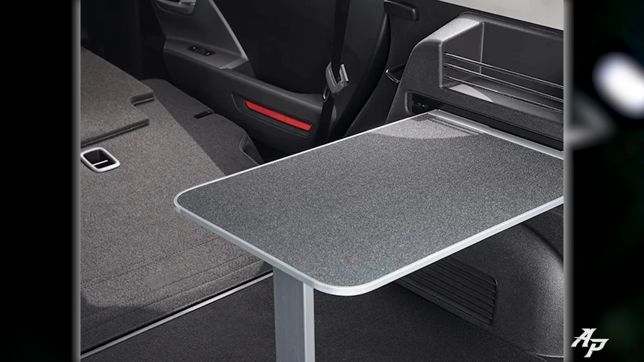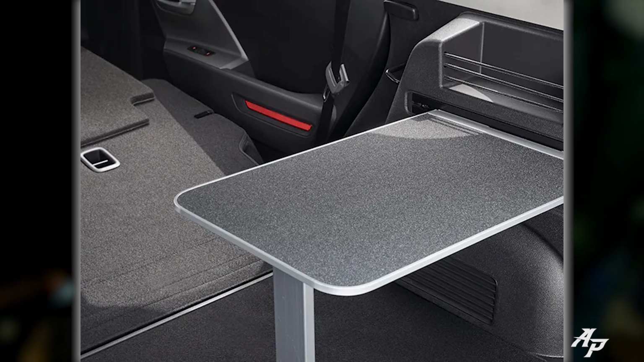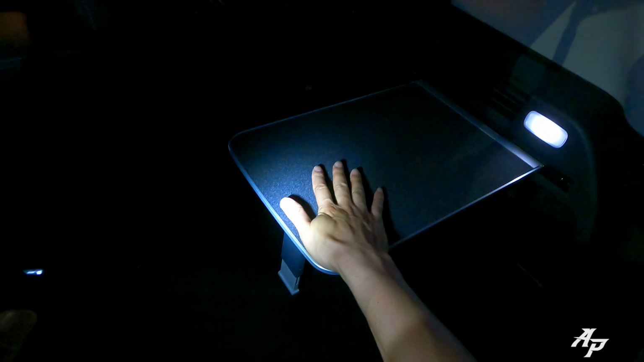Like, just clip it like that. Oh, that's a little bit high. You can just adjust the leg like this. So it's quite sturdy, interestingly. You can put your laptop and everything. So it's nice. When you're all done, you can just put them back here. Okay. For more about the camping things, please refer to our daytime review.